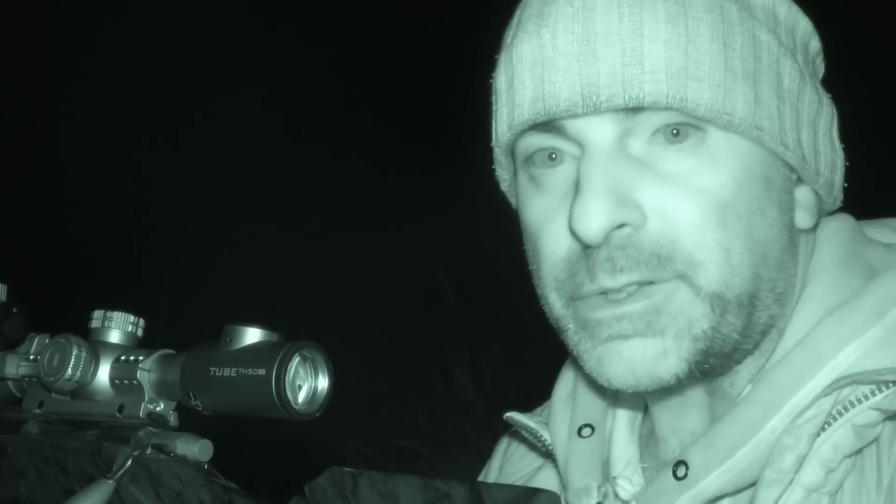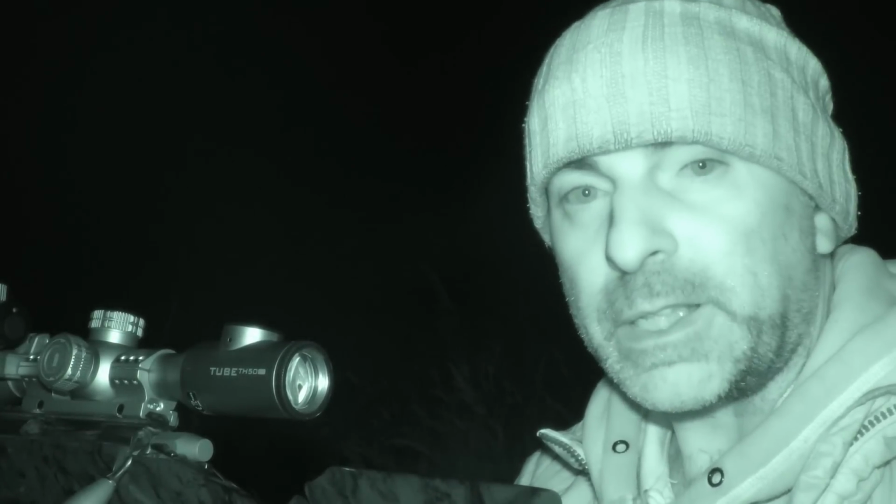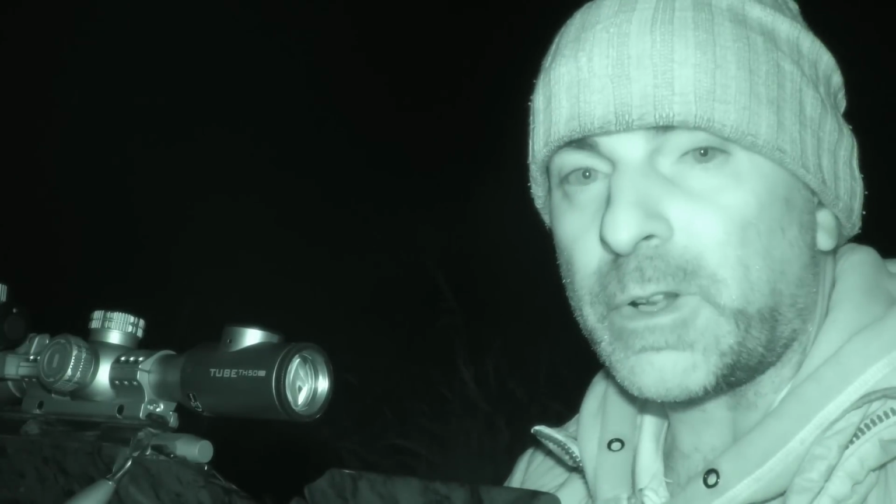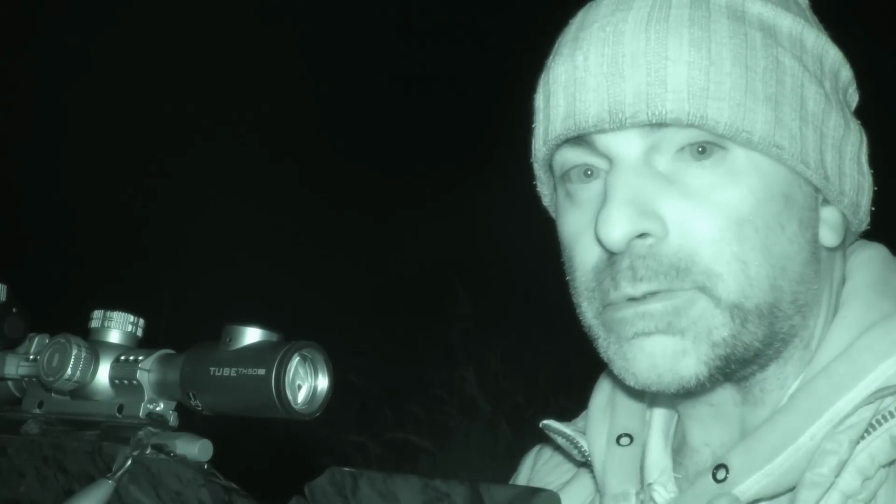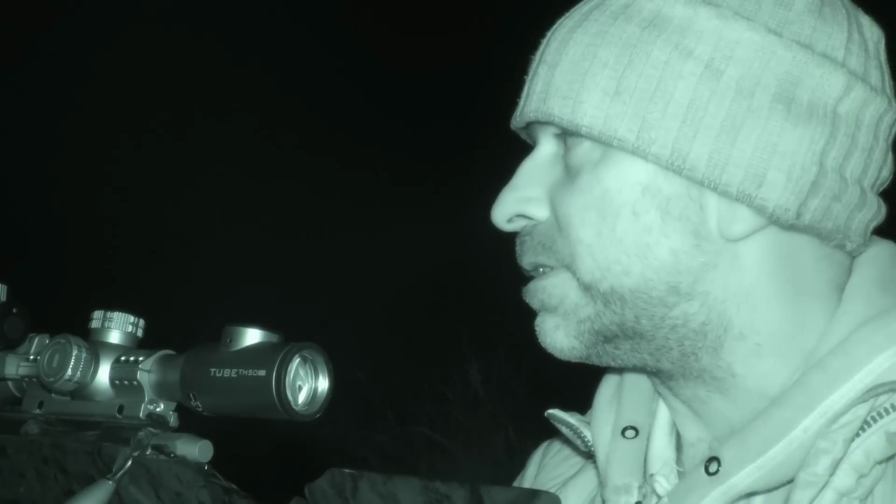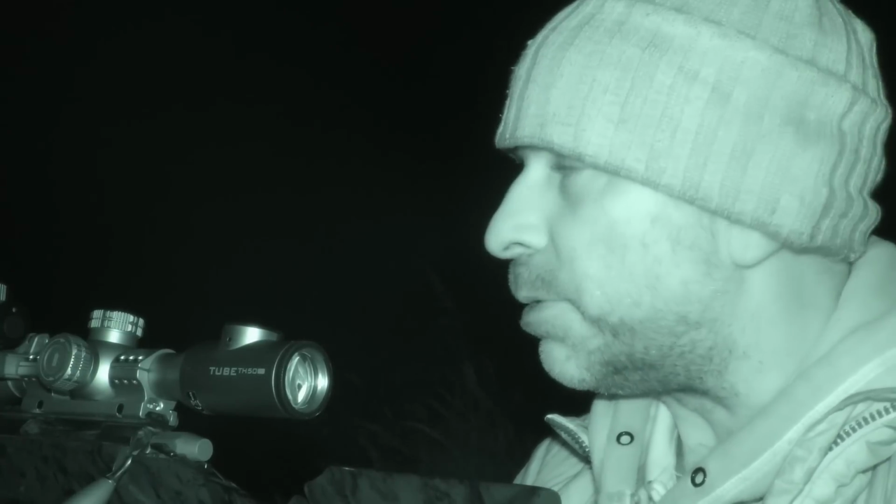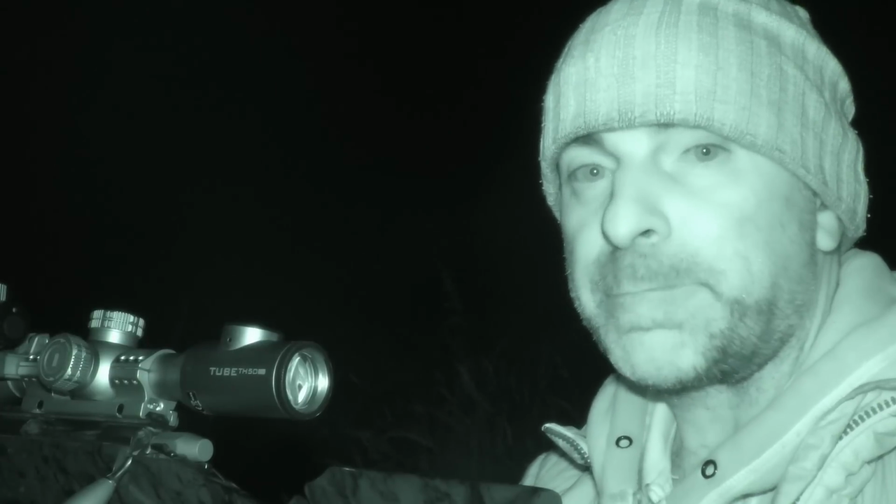Well, that's 4 youngsters down, but there's still another one in this litter, and I've just seen him up the top of the track, so he's sort of to and fro and he's hanging around. So I'm just going to wait here because there's a pretty good chance that before long he'll come walking back up to find his mates.